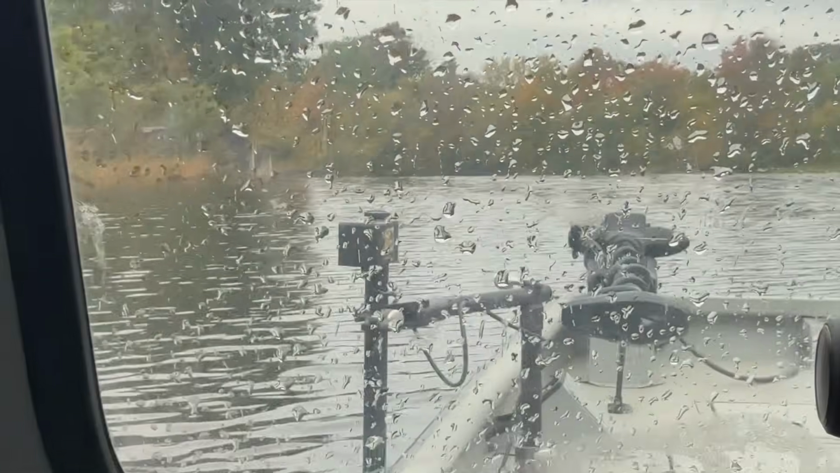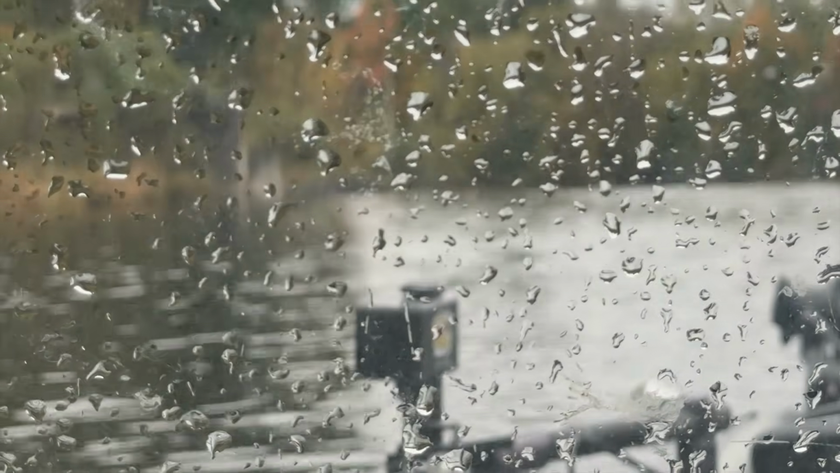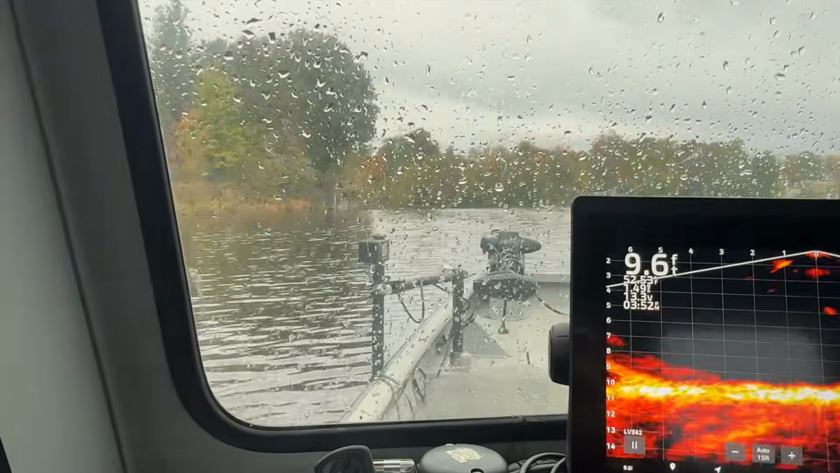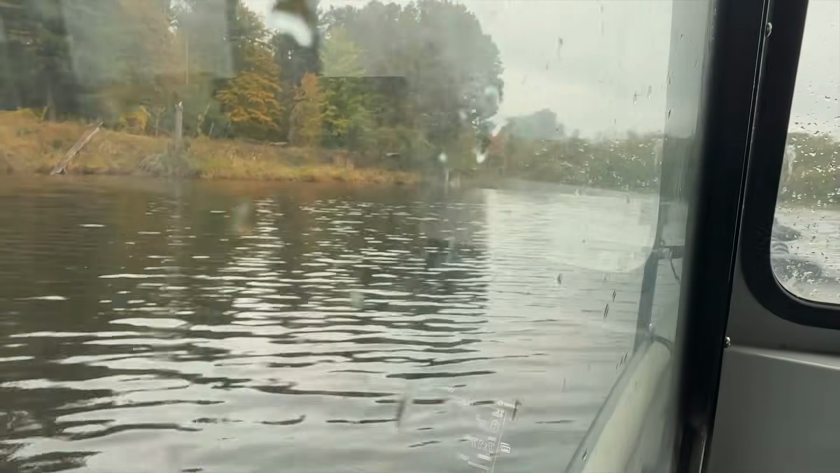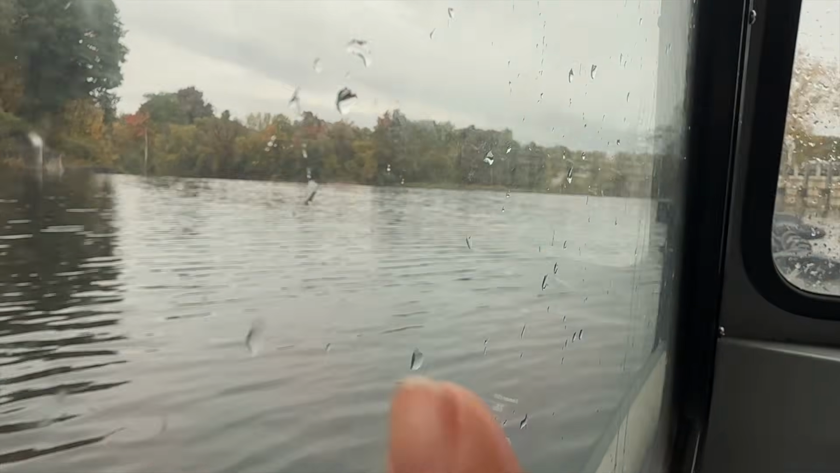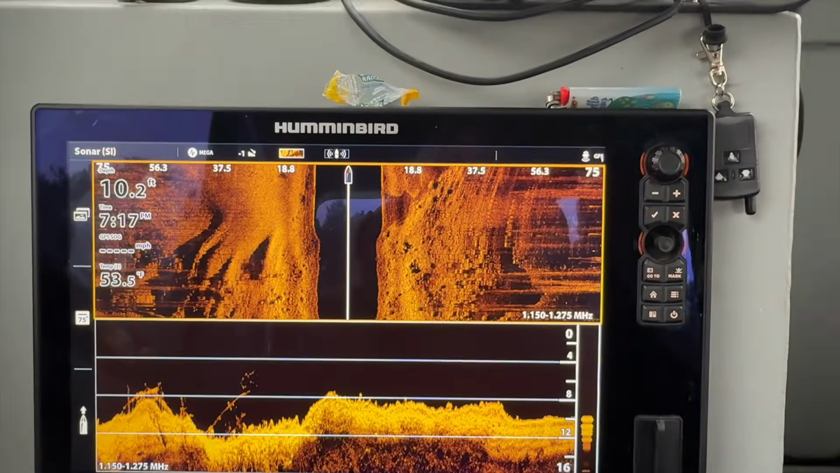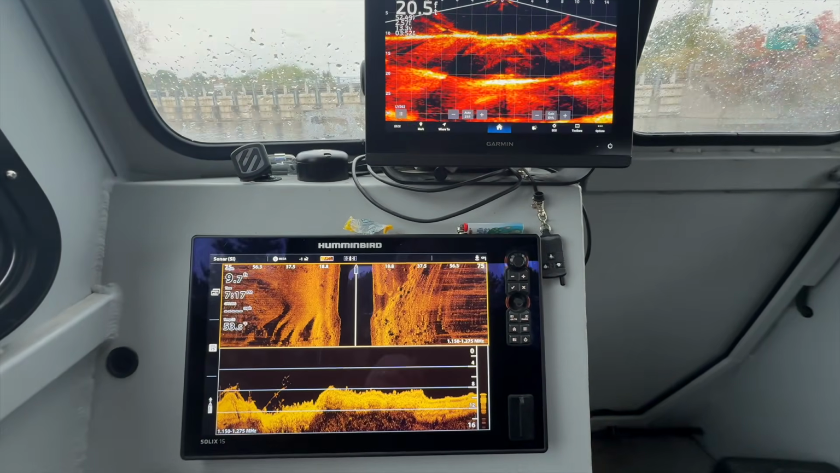Right here in front of us, right where my phone wants to focus on the raindrops. They do go down. Right there in front of us. Let's see if I can get it on this window mirror. Right here. This is the line. That's where the water goes down. So we obviously want to make sure that we're staying away from that as much as possible.